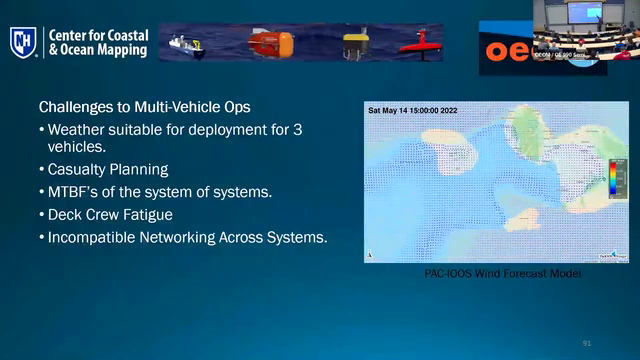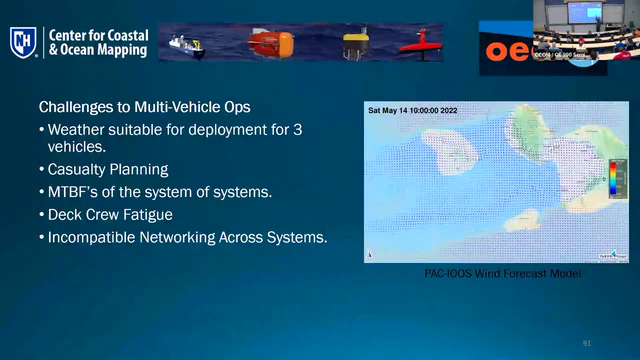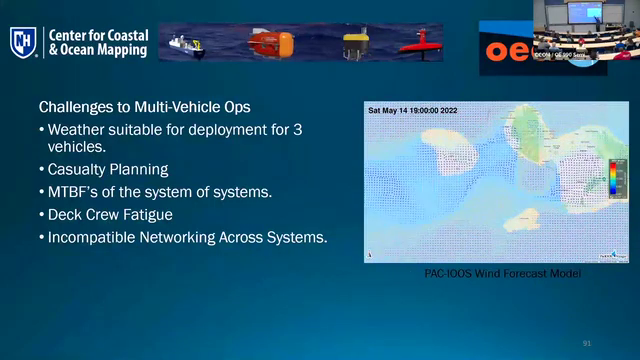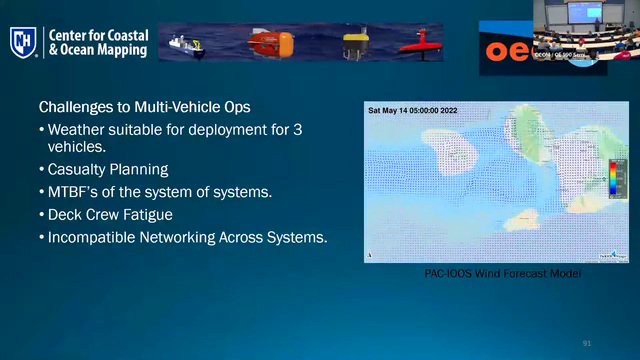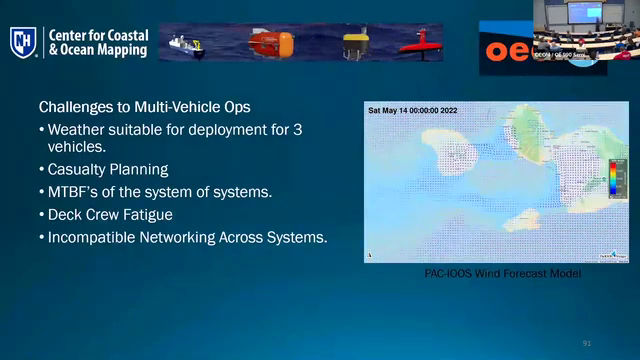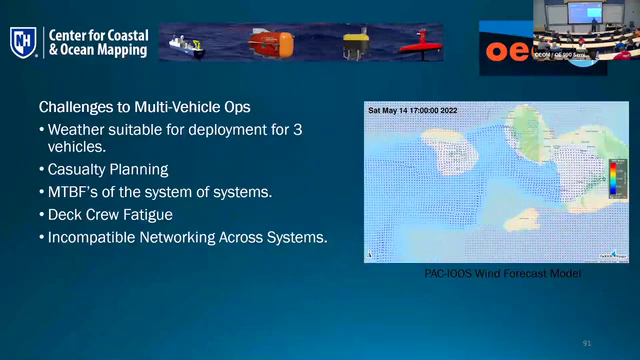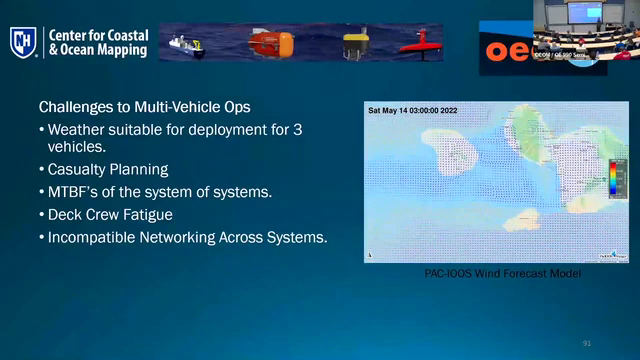And we learned how to use weather maps to anticipate where the winds were going to be high and we couldn't recover, and where to go and how to hide. And casualty planning when you have multiple vehicles in the water, and thinking about mean time between failures of a system of systems and how that works and the impacts that has on our operations.